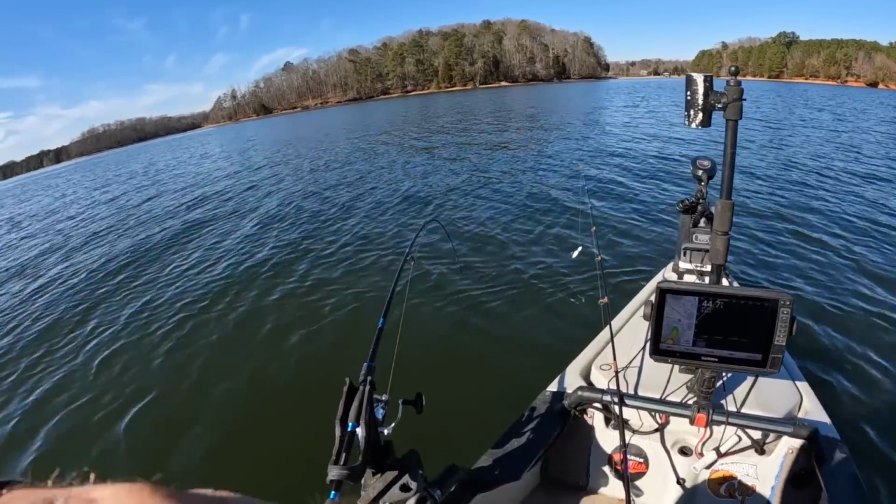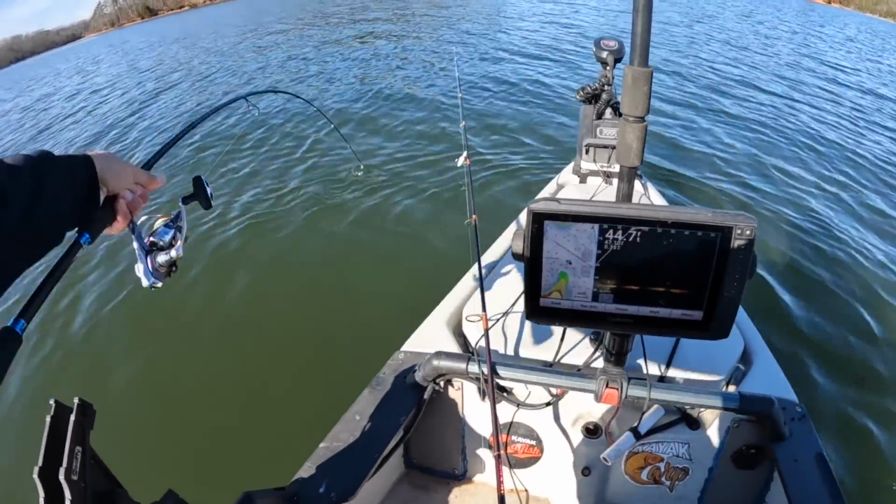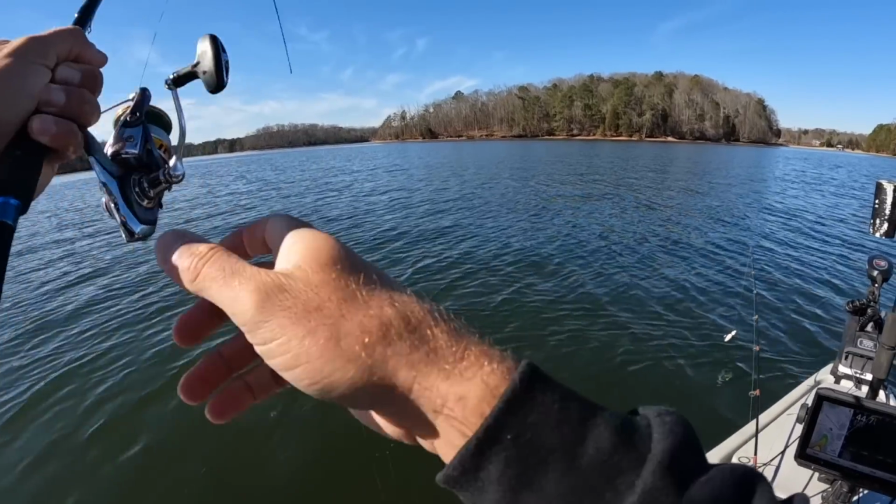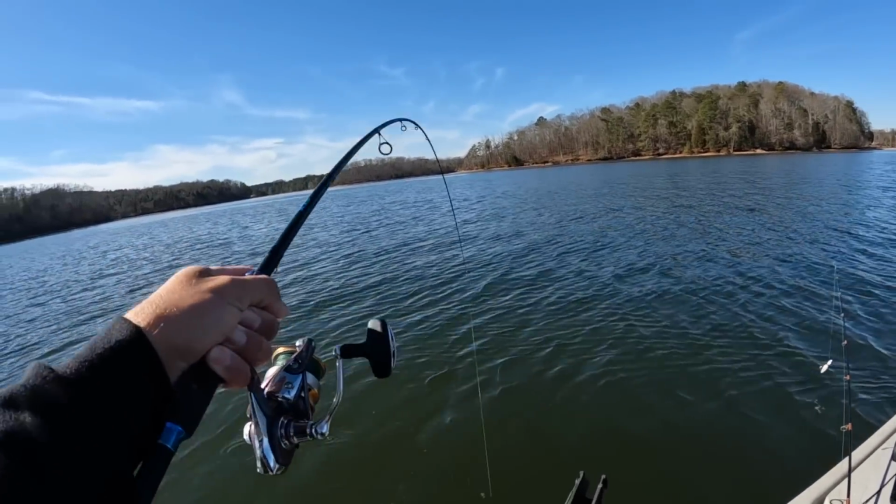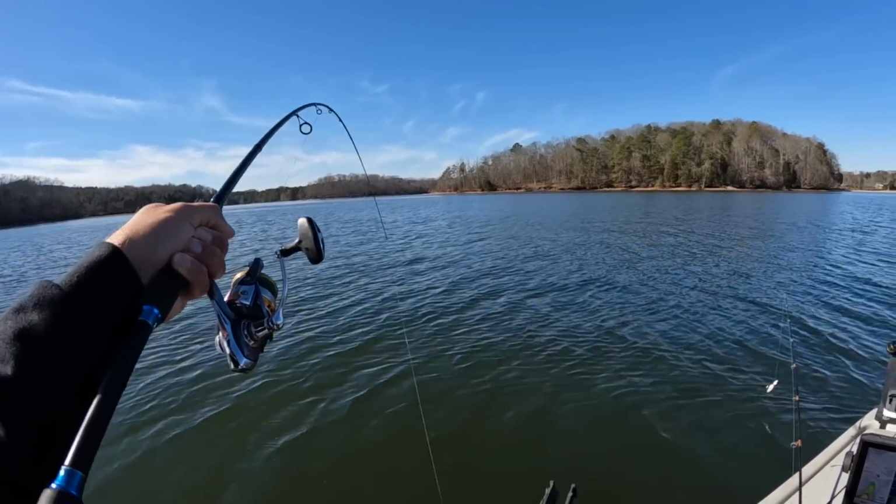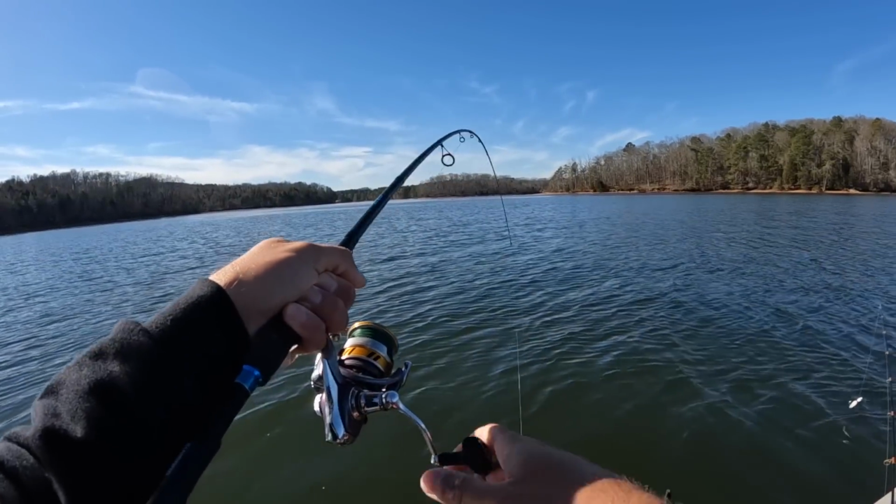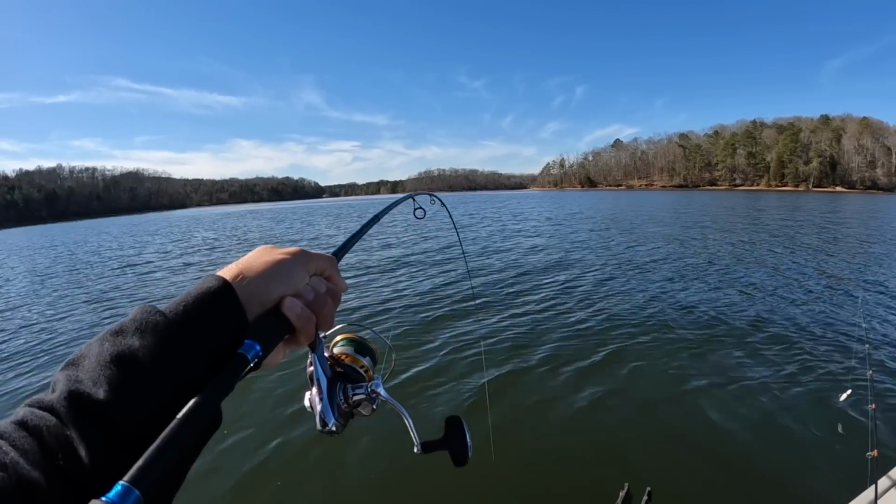Is that a fish, or is that me snagged? That's me snagged. Dadgummit, you done, I'm talking to you. You done got us snagged here. No, that's a fish. By gosh, that's a fish here on our light tackle rod. Let me spot lock. I thought you had a snag. You done got a fish on there. How'd you do that?